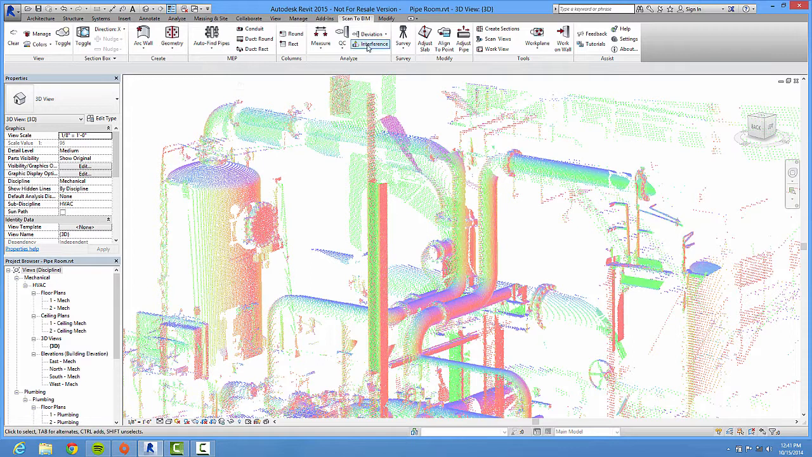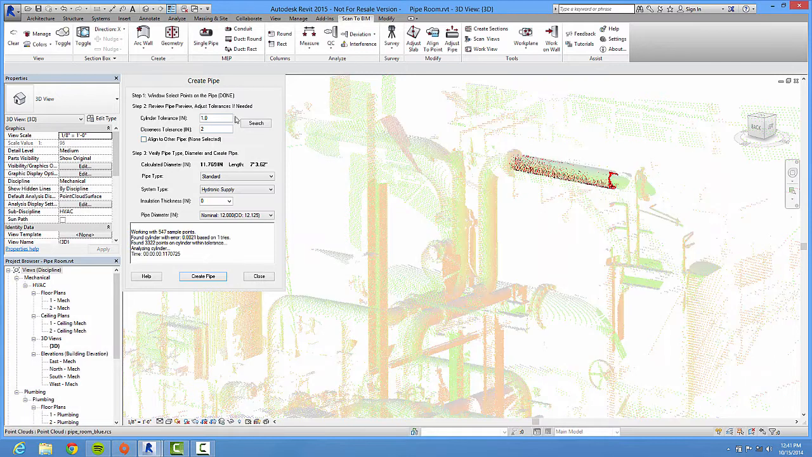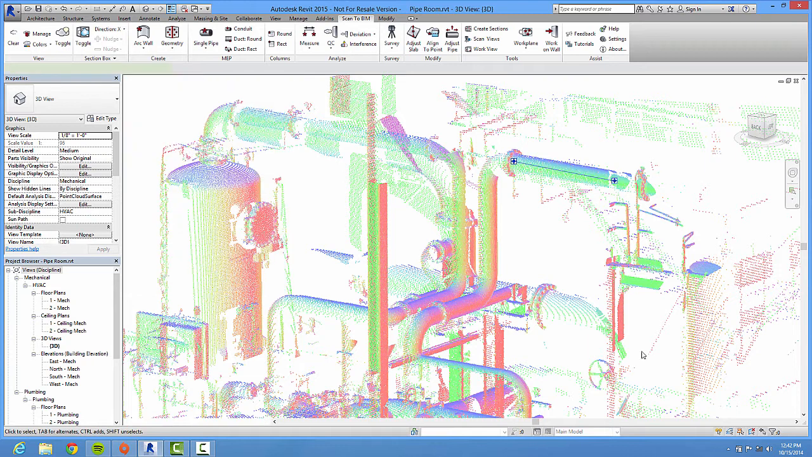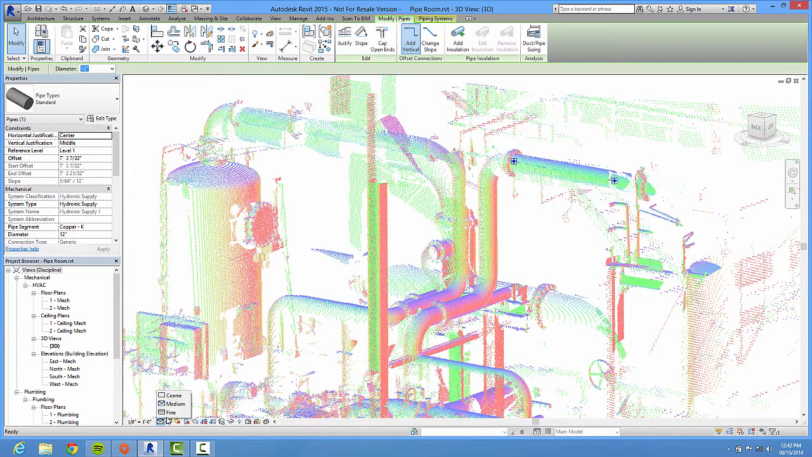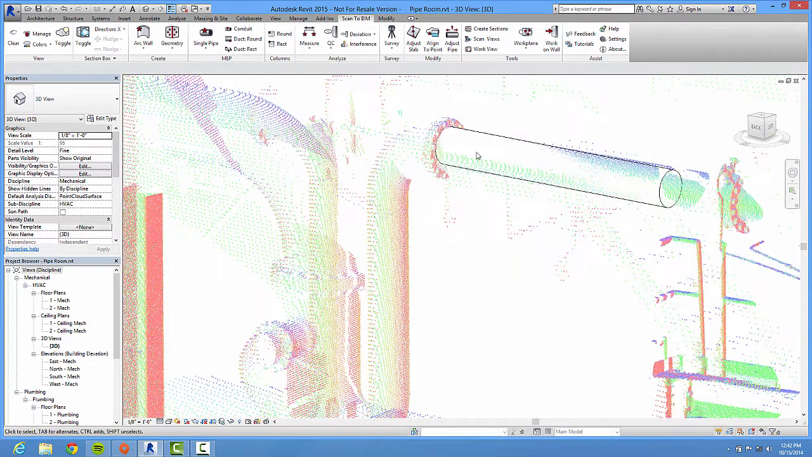And then what I'm going to do is I'm just going to go ahead and create some pipe. I'll grab onto that pipe piece right there. And now it's telling me that it recognizes this as 11.8 inches. Okay, and the closest one I've got is probably 12 inches. So that's what it's saying. It's saying, I see 11.8 inches, I've got a 12-inch pipe. So I'm going to go ahead and create the pipe. And let me change it to fine level of detail, and you can see that there is our pipe.